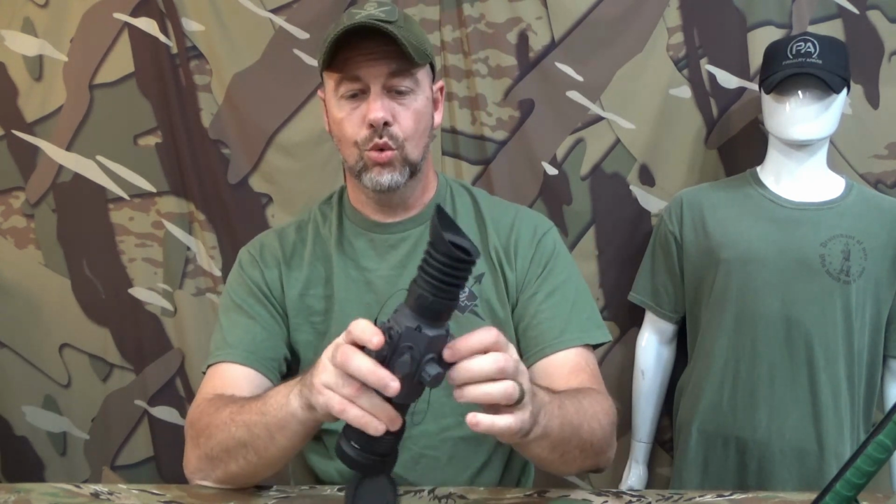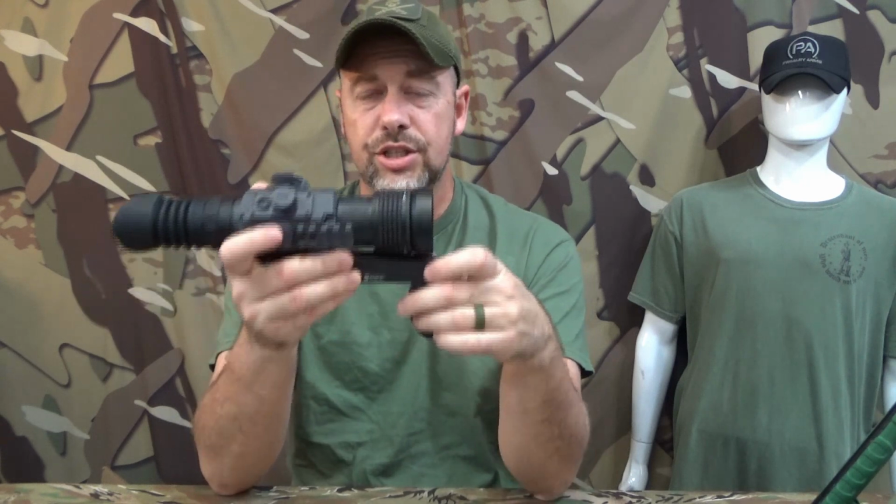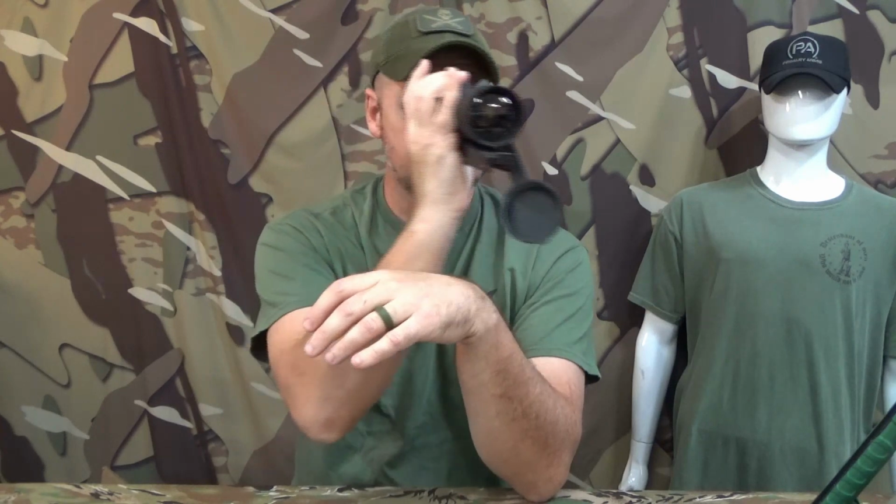Now, what I like about it for the armed citizen, and I'll get into a couple other things in just a second, is the ability for you to use it, let's say hypothetically, as a security item. You can scan areas every once in a while and see things that you otherwise might not be able to see with your naked eye. Again, heat sources, etc., and determine if what you're looking at is a human or an animal or whatever.